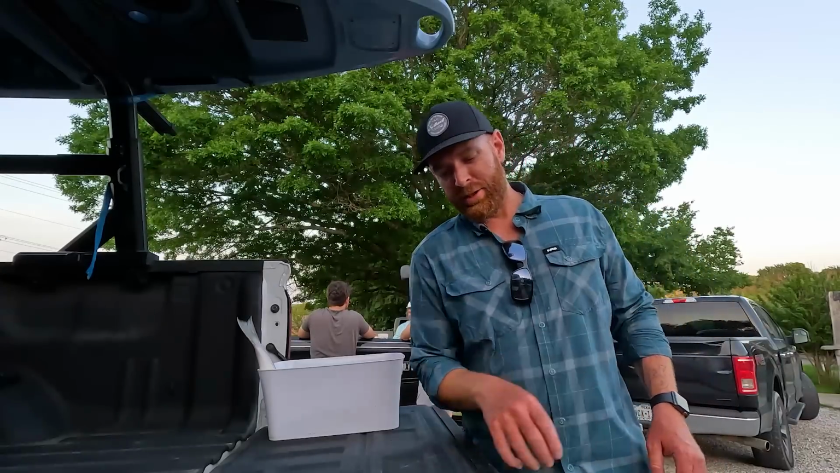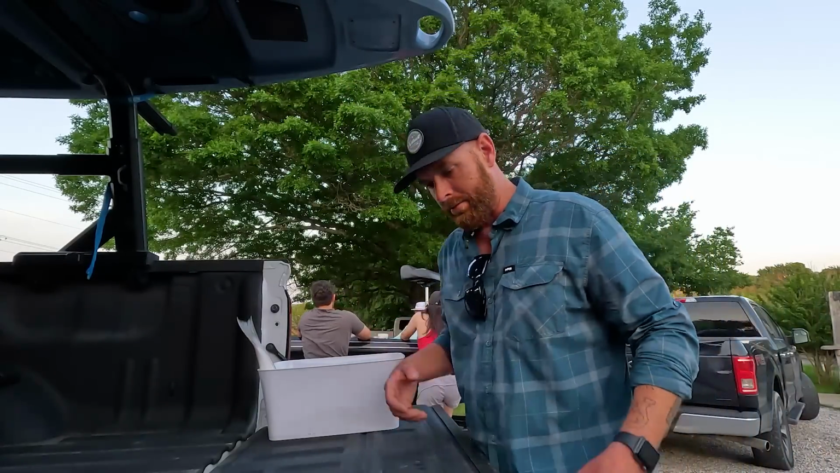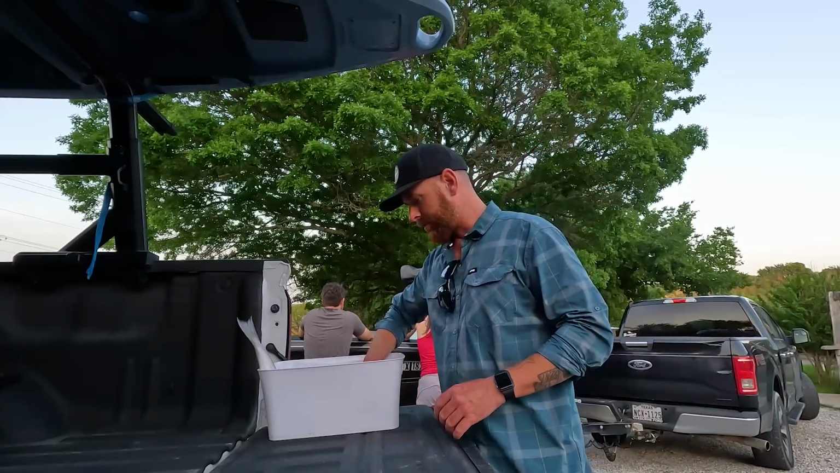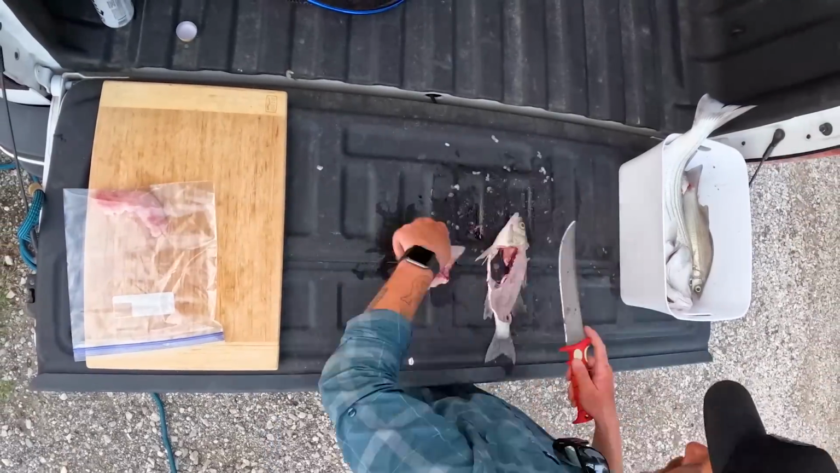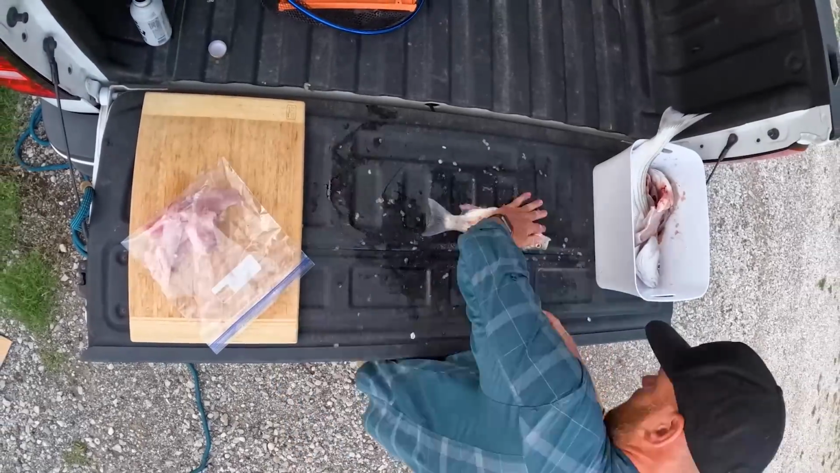All right, y'all, we're going to make this quick, the cleaning part. I'm worn out, tired, need a shower. I'm going to do it on the fanciest fillet table I got, which is the truck bed on the old Silverado. Bang these out. We're going to fry these up in a different way and make fish tacos. Stay tuned. This is going to be real quick. We'll see you in the kitchen here in a sec.